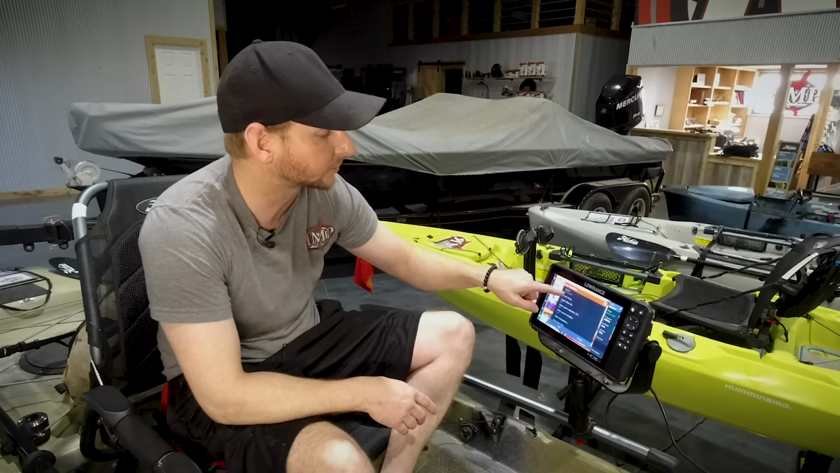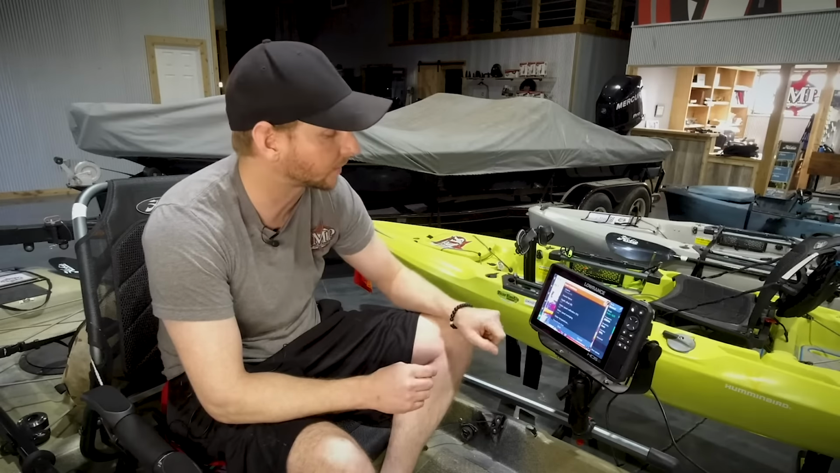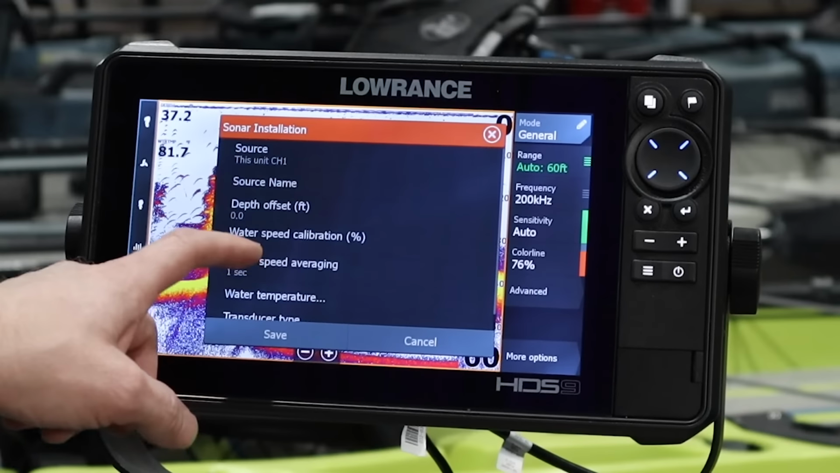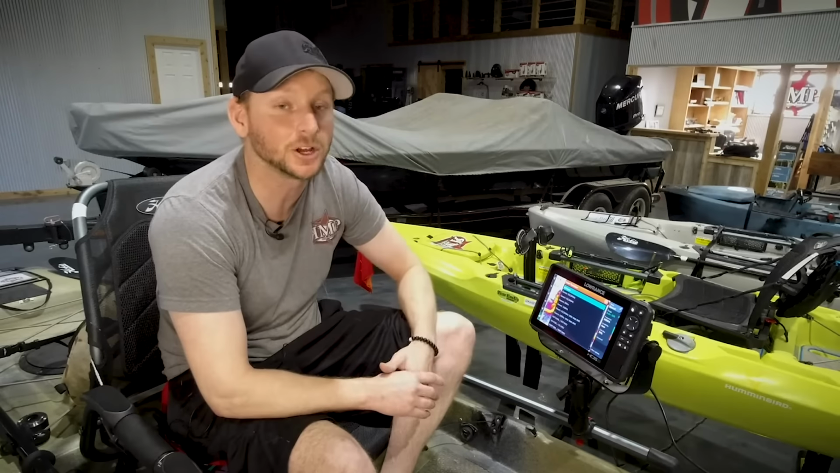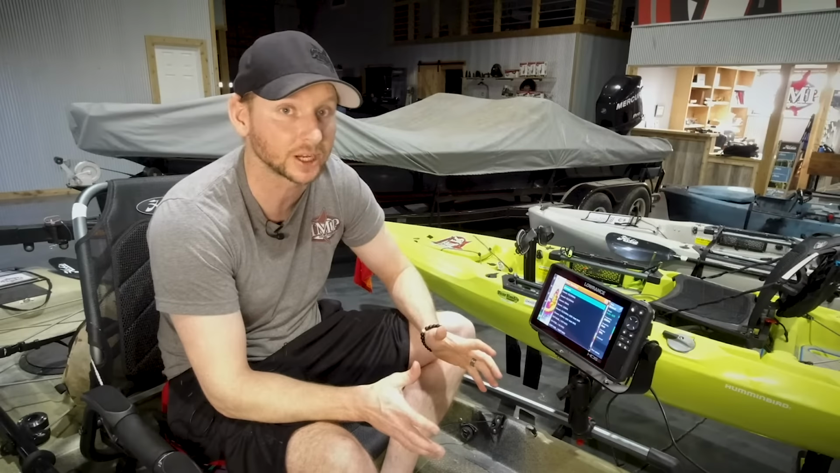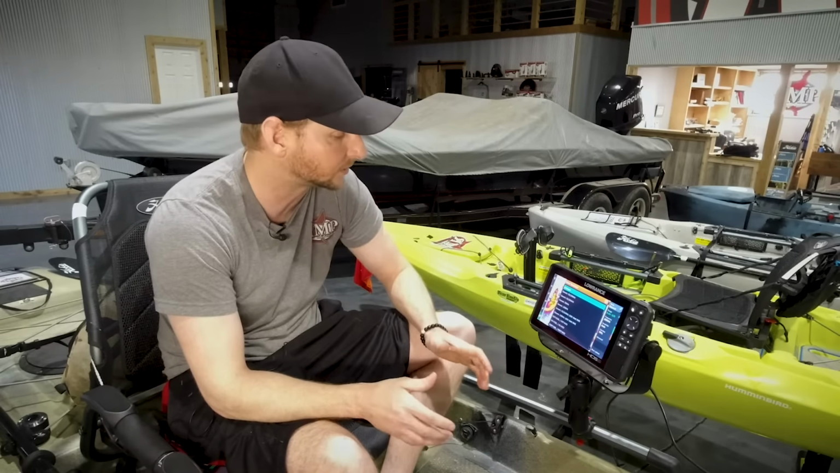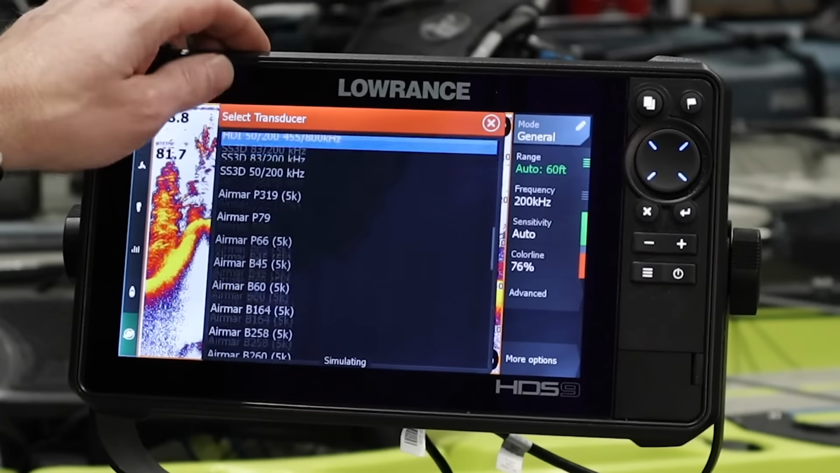We're going to go in here in our source, Ch1. We only have one transducer plugged in the back of this unit currently. Secondly, I want to go down here to transducer type. When you push on that, unknown or generic 83/200 is going to be a very standardized transducer you're going to see preloaded on a lot of these units. You need to go down here and select which transducer you have.